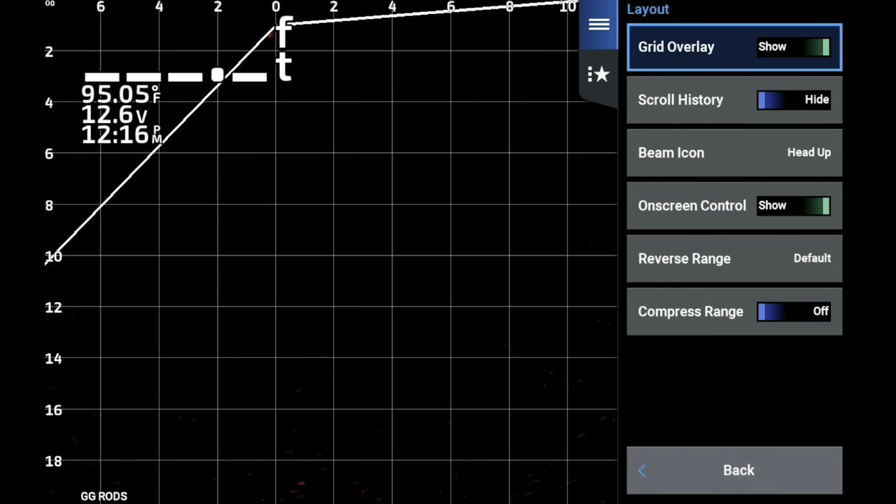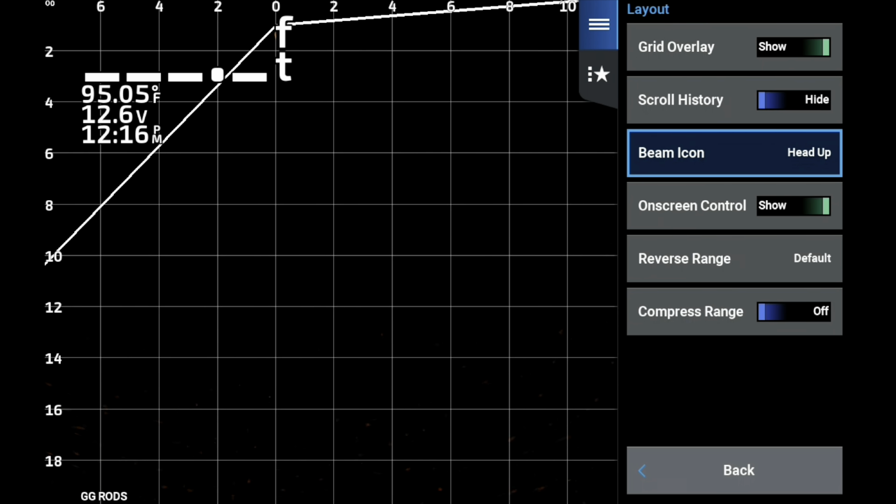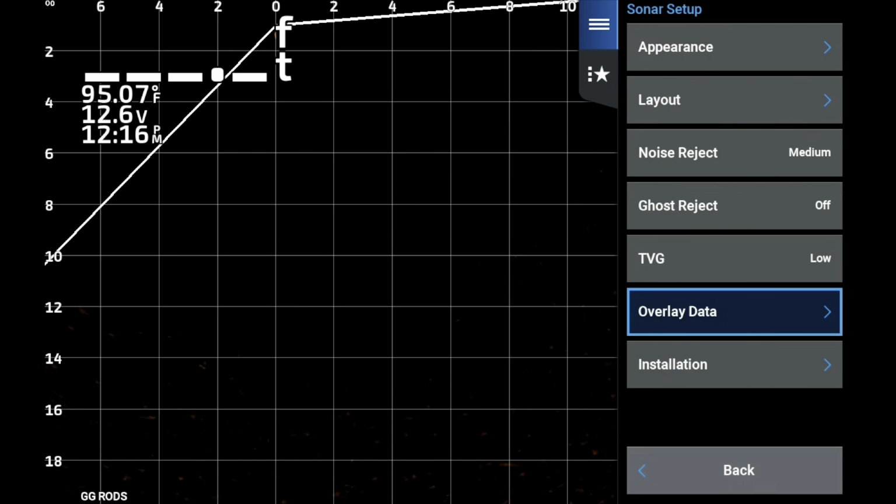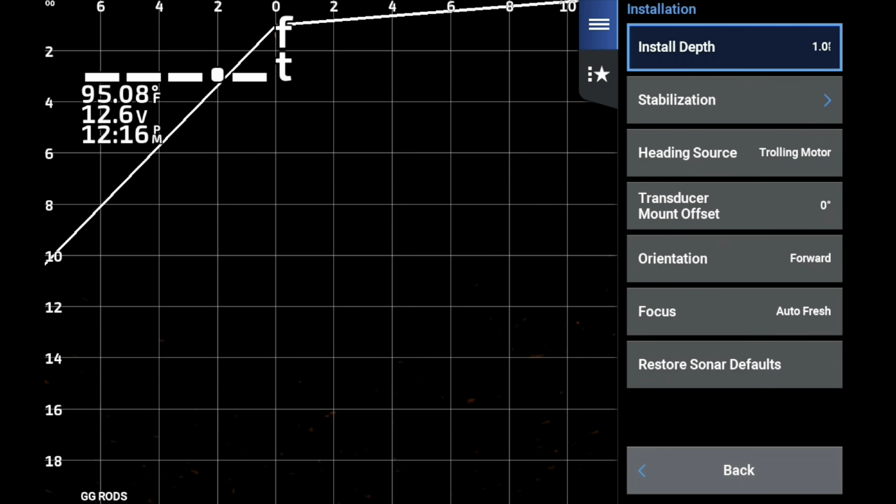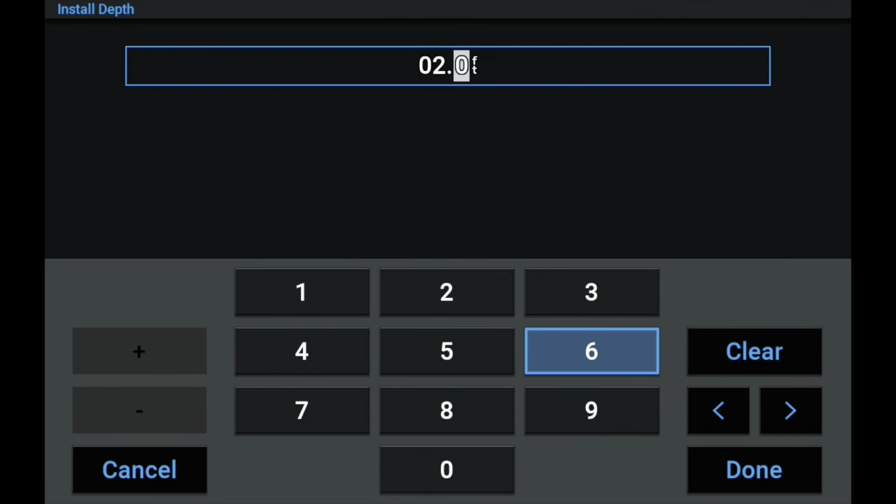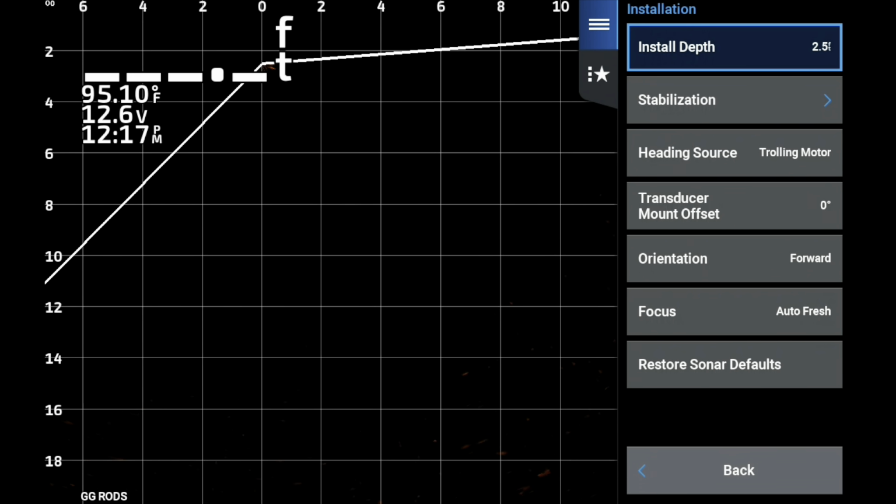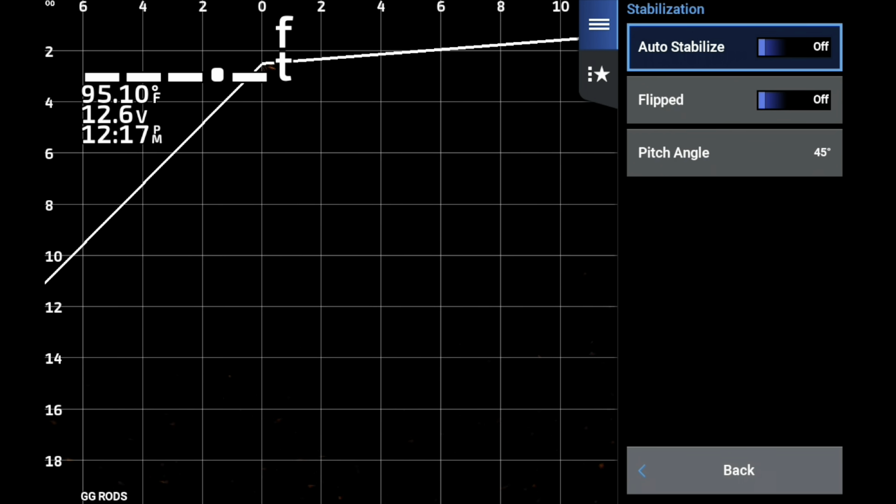In the beam icon, if you decide to use it the old way, it has heading up, north up, those type of deals. Nothing has changed anywhere. On-screen controls, nothing's different. Went to overlay data, nothing really changes there. Now, as you know, I use install depth of 2.5 feet, and I got a video coming up on that where we're going to talk about why I use that. I've talked about it in videos before, but it's something we need to discuss because a lot of people have got a misconception about seeing some things I'm going to show you.